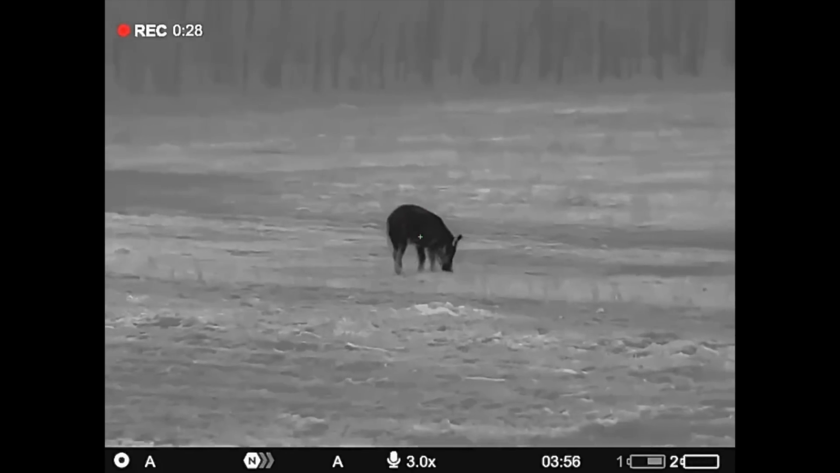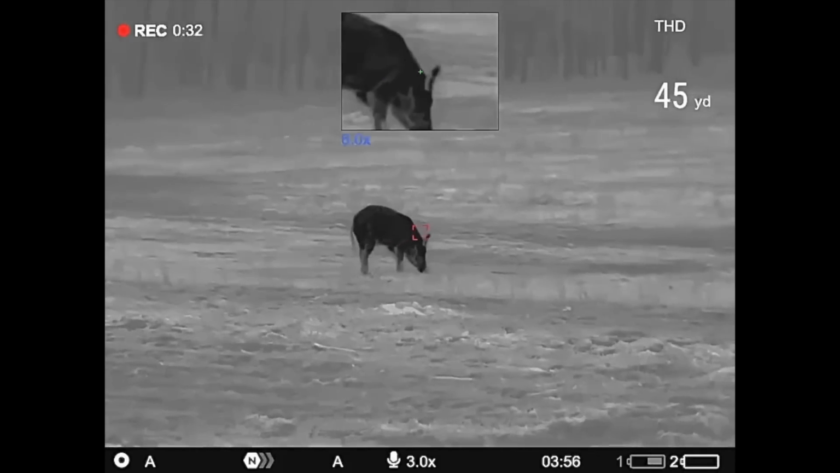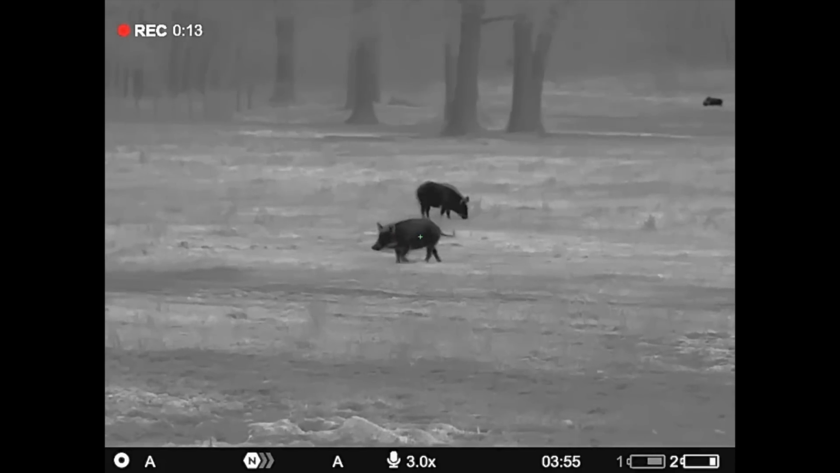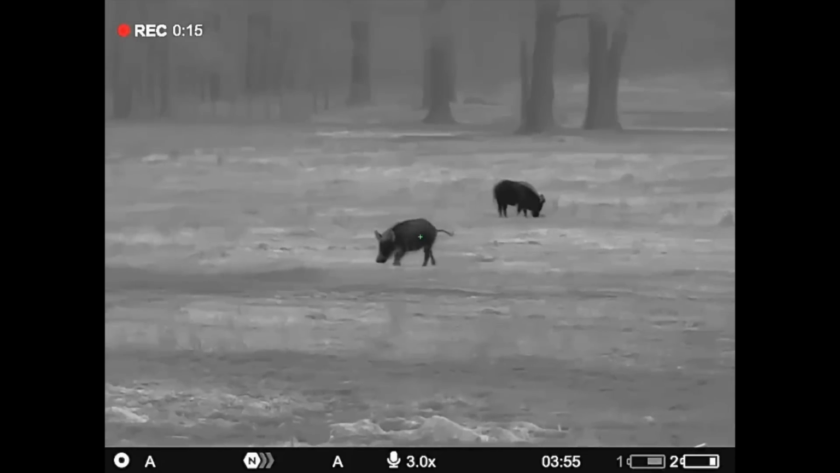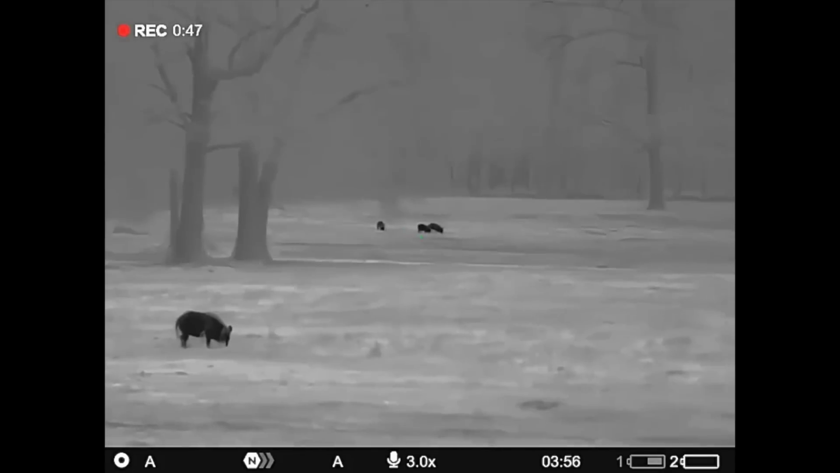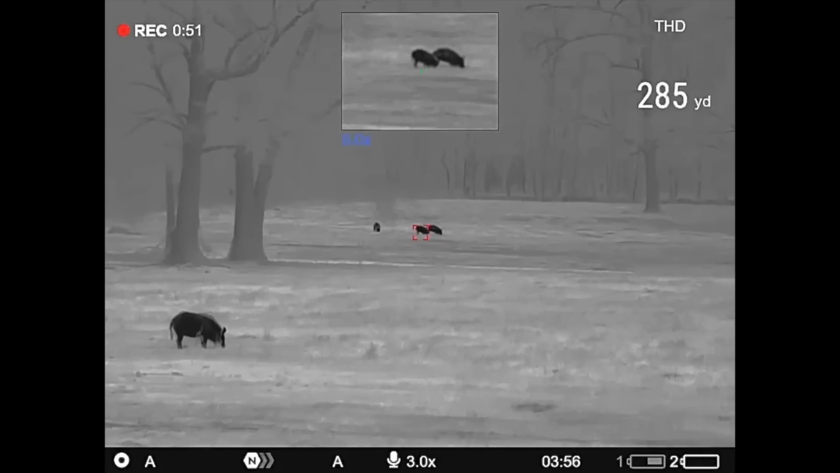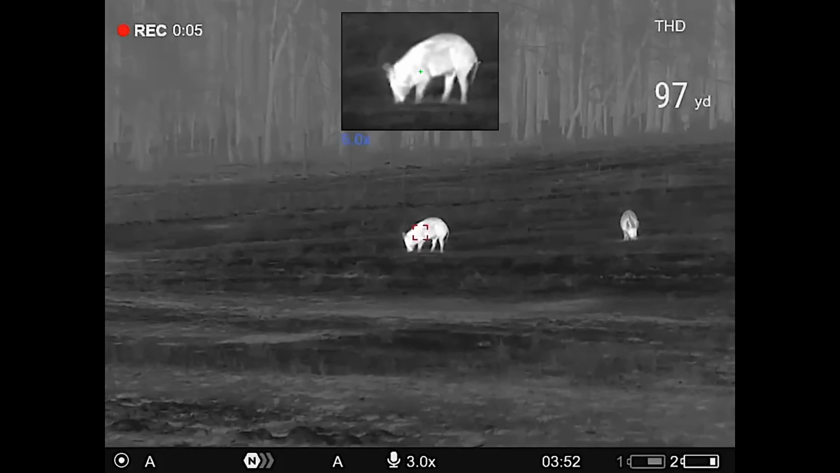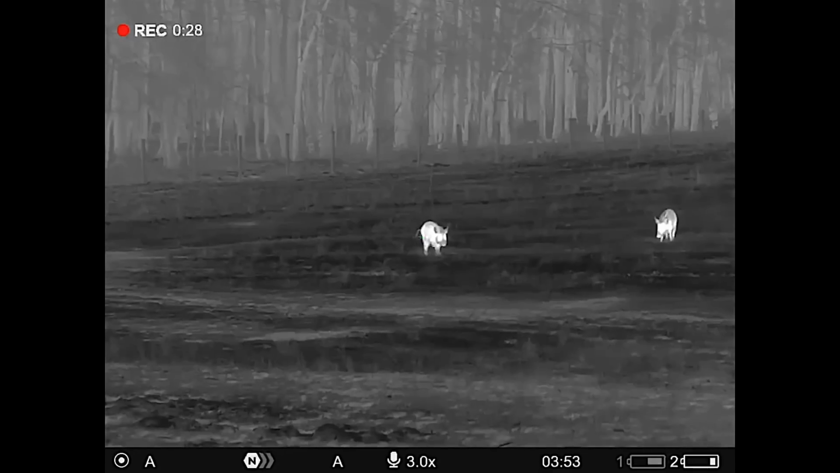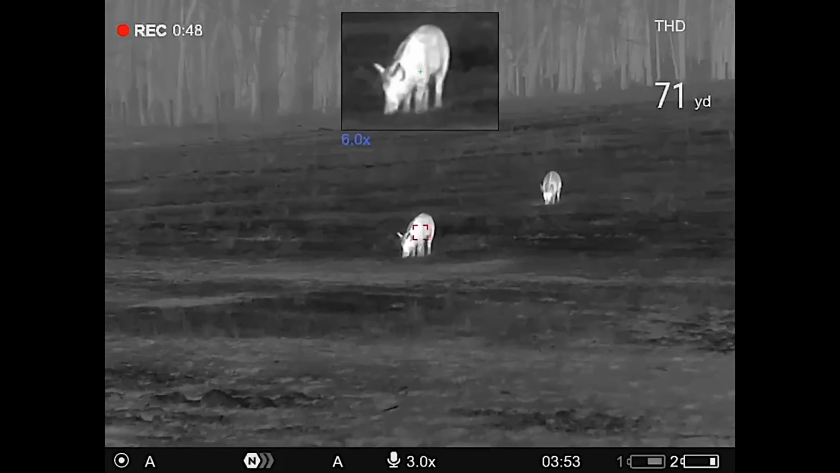Positive ID range. Now, this is what Hans and I say, okay? So this is our range. There's going to be opinions on this. There's going to be guys that have an opinion that it's going to be much further. And honestly, with some experience and knowing your area and what you're hunting, these ranges could be further for even us. But we're trying to give a realistic, conservative range that just kind of fits all people.